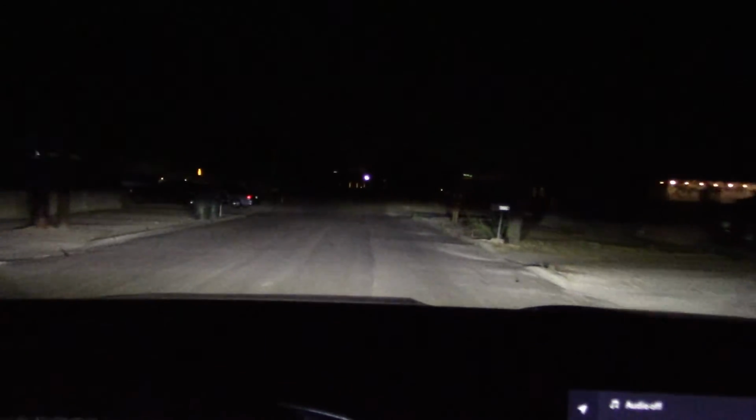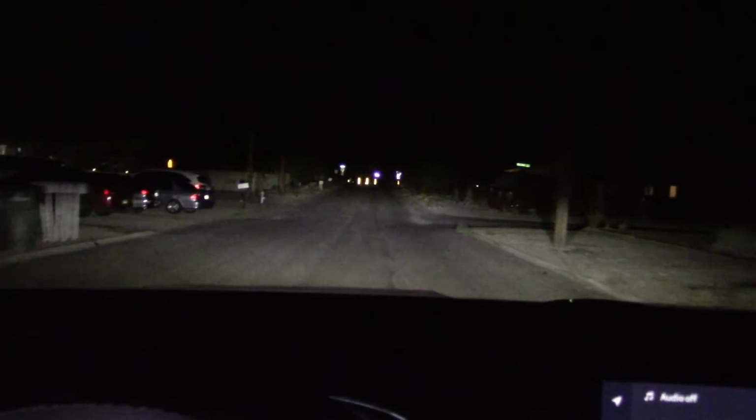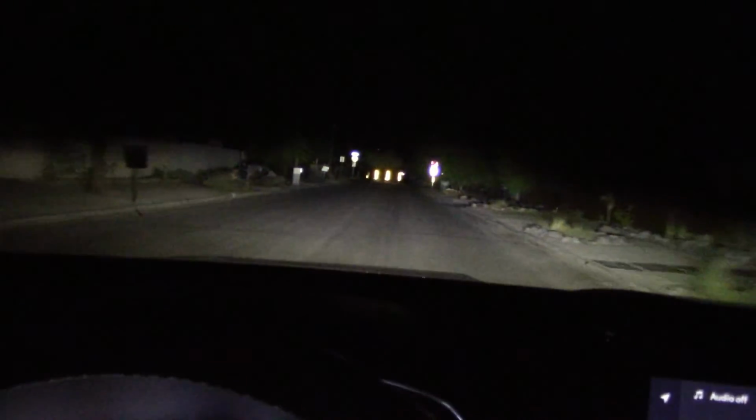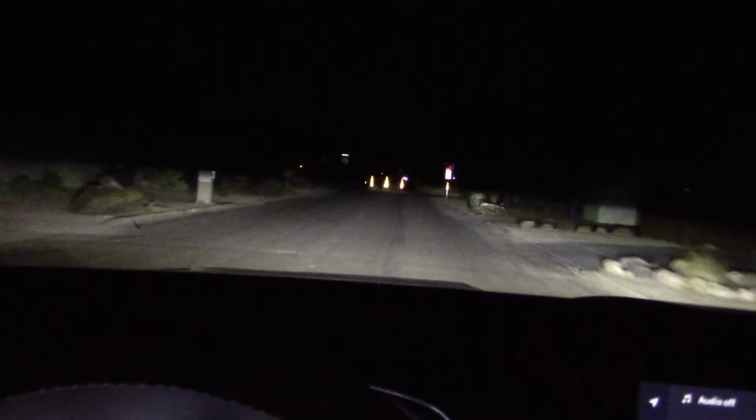We got a speed bump coming up. Let's see if we can get these self-leveling headlights to show off for us. There we go. Let's do the dark, dingy street test. The high beam definitely lights up the whole countryside here. Go to low beam.